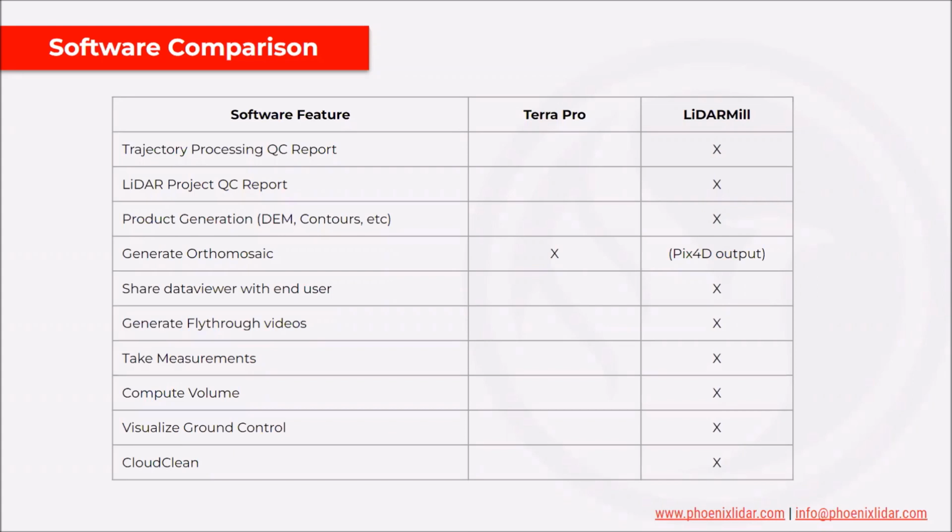And you can also generate products. So these you can actually get paid for. You can produce digital elevation models. You can produce contours, all kinds of different products. And none of this is offered in Terra Pro.